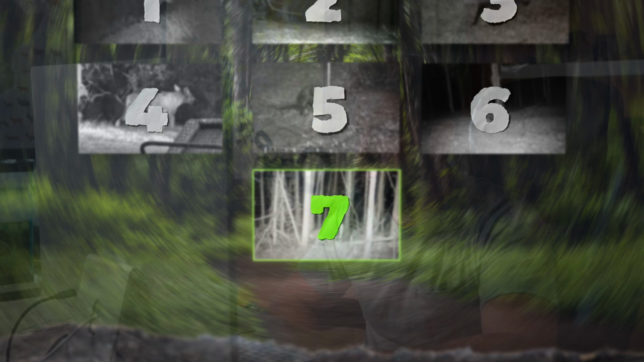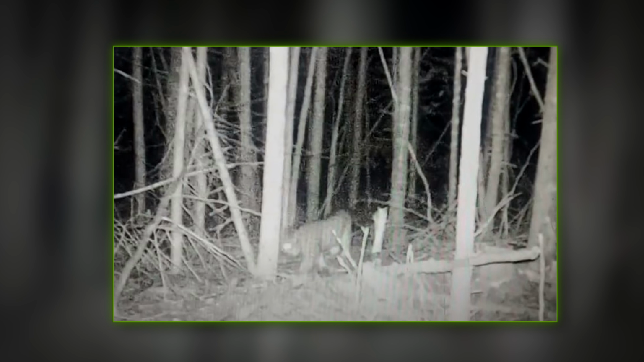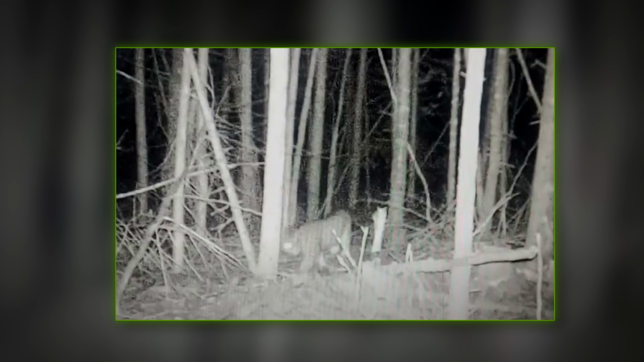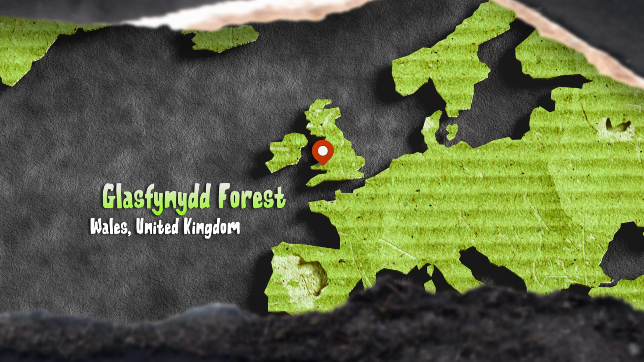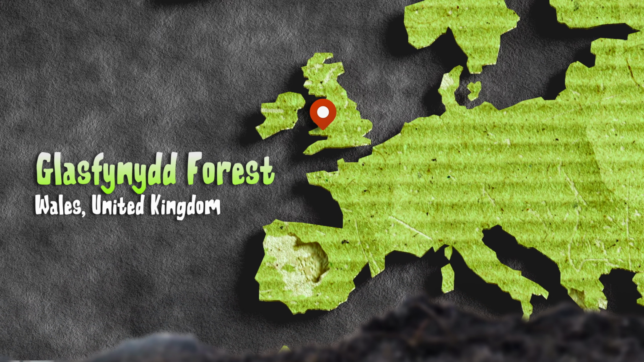Oh boy, now this is chupacabra-y. I mean, everything's a chupacabra when you catch it on trail cam. You don't know what it is, but this is like a blur. It's kind of wolfy looking. Let's see what the details say. So whatever this wolfy thing is was apparently captured on a trail cam set up in Gleisfindend Forest in mid-Wales somewhere in some national park.